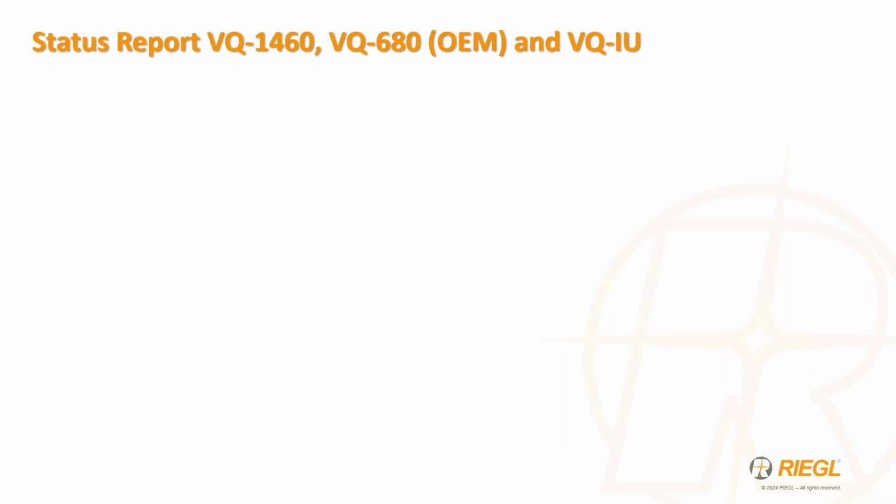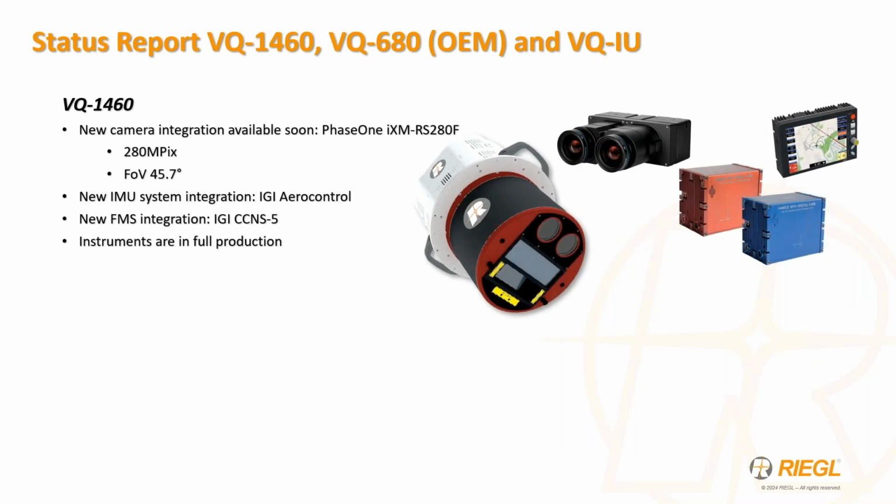So additional efforts this year with respect to the VQ12 and 1460 include the embedding of Phase 1's larger IXM RS280 digital cameras inside the sensor chassis. This camera configuration allows longer focal lengths for higher resolution altitude without sacrificing the area coverage rates for that camera, particularly as it relates to wide area applications.